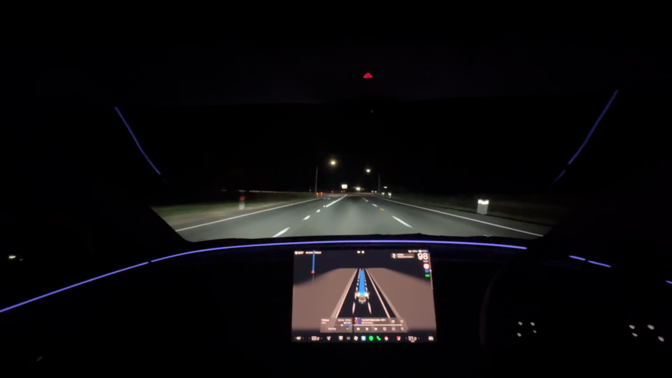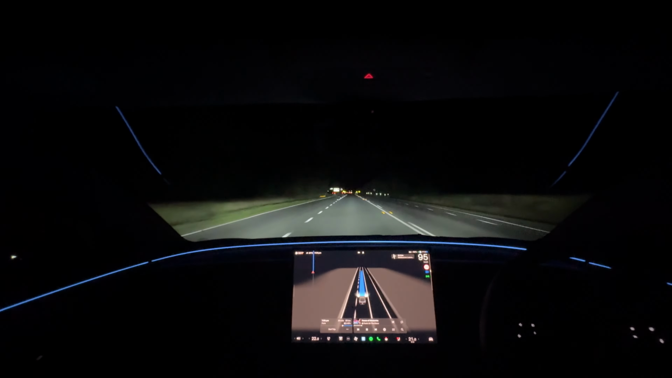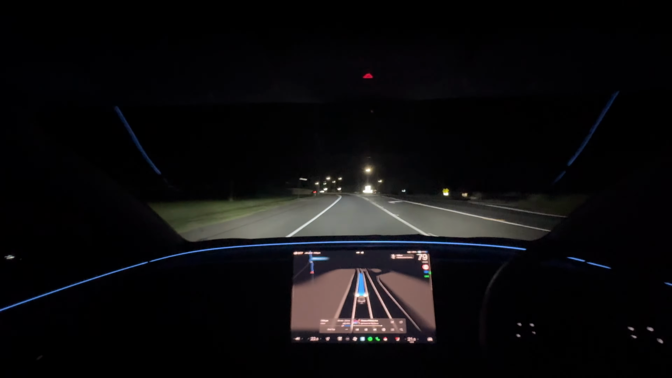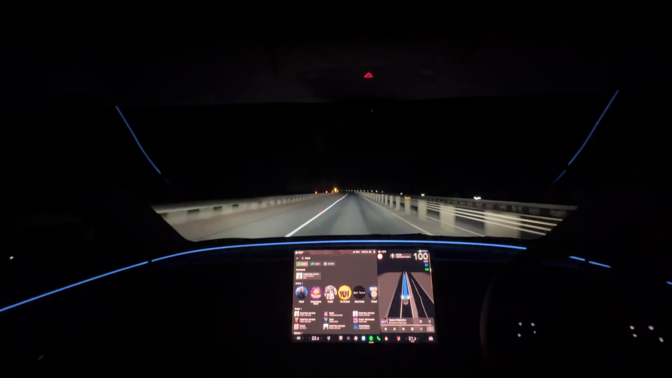I was very, very impressed at how it handled night driving, especially in the country. For commuters commuting back into the country every night, this could be a serious game changer. FSD made the drive so much easier. Arriving at my destination, I was not nearly as tired as I usually would be driving through the night. Serious, serious game changer here.